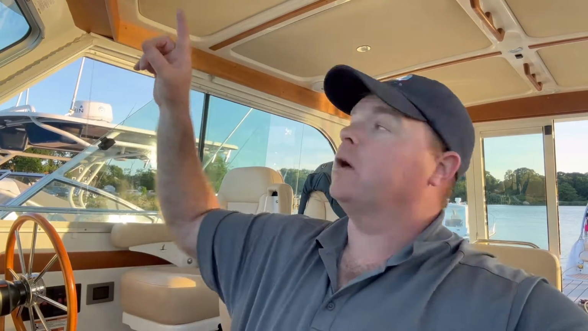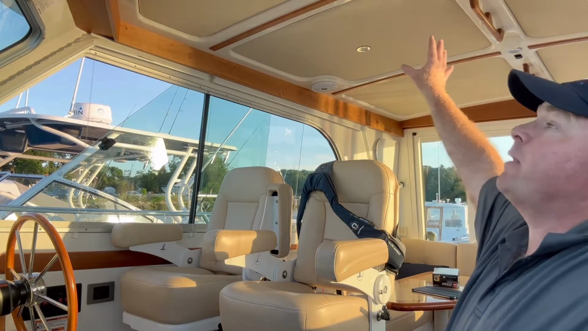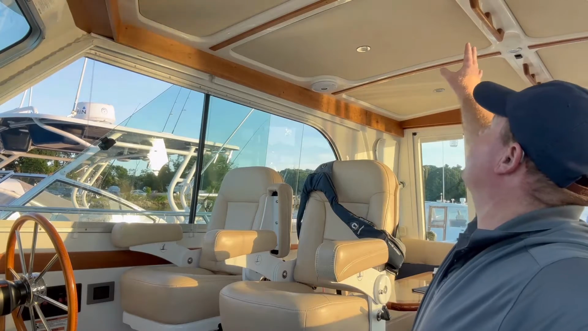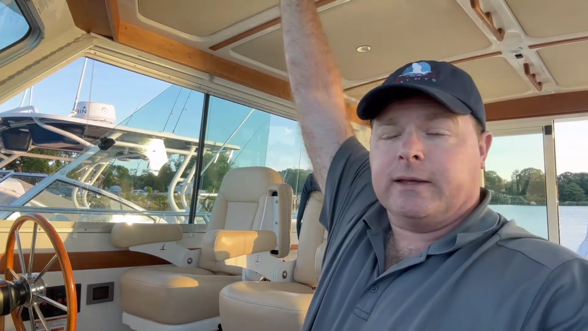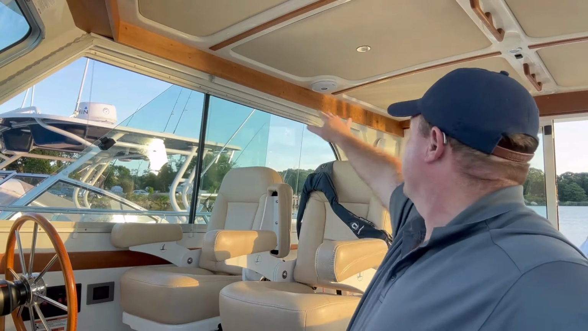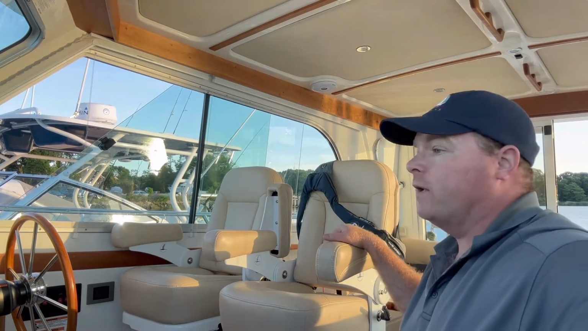So the way the Back Cove 37 is designed is that there's not really a good way to route the wiring from up here where the camera is mounted over to the helm. If I went back along here, there's not a straight path. There is a chase right in here where the handrails are, but it gets blocked by the sunroof. There's not a good path down that way. So finding a way to get the wire down to the helm was really a challenge.